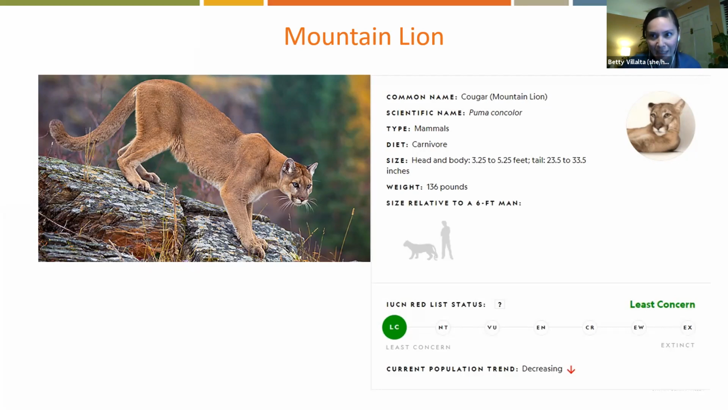Okay, now I'm going to ask that same question. I would like to know how many people have seen a mountain lion out in the wild. Oh, wow. Oh, okay, let's see. I can see definitely not as many as the bobcat.